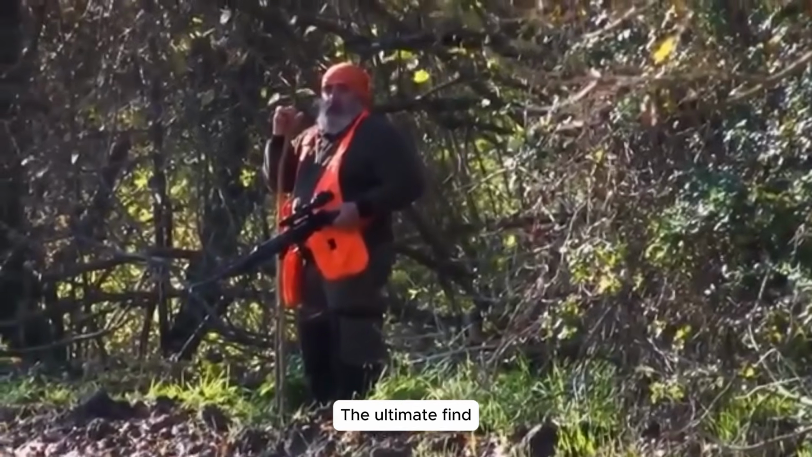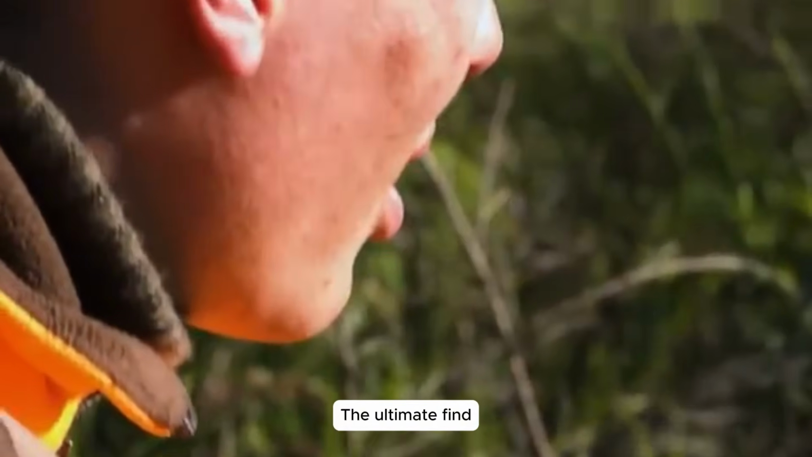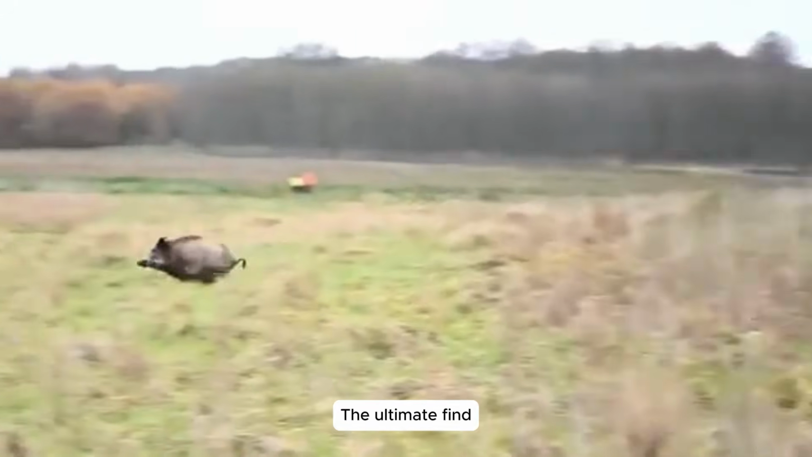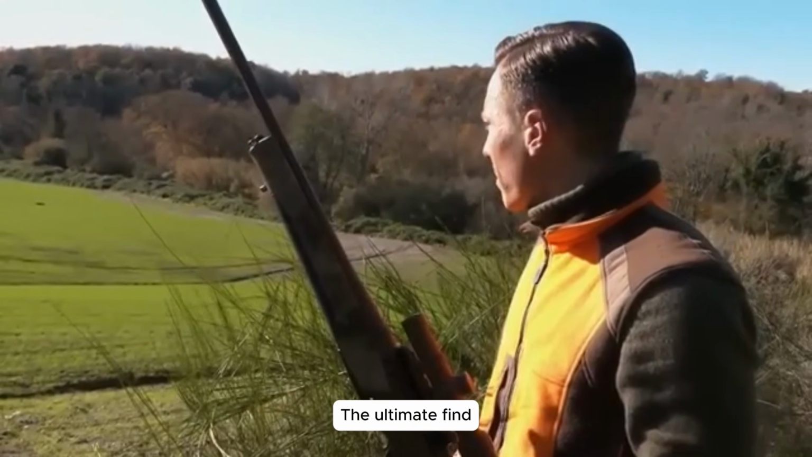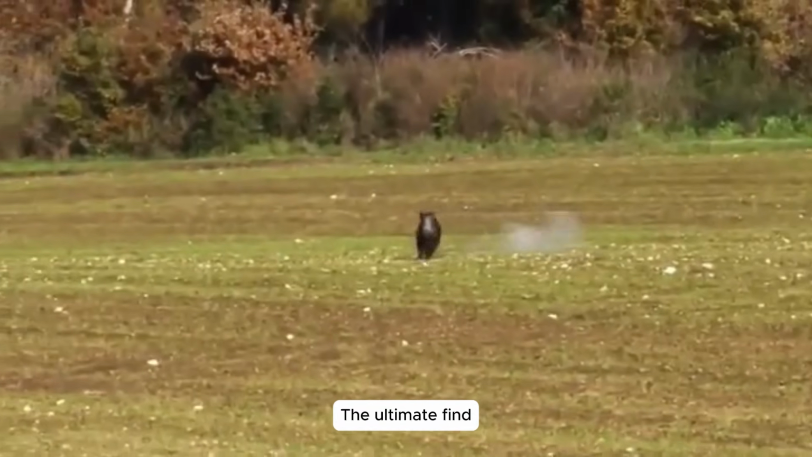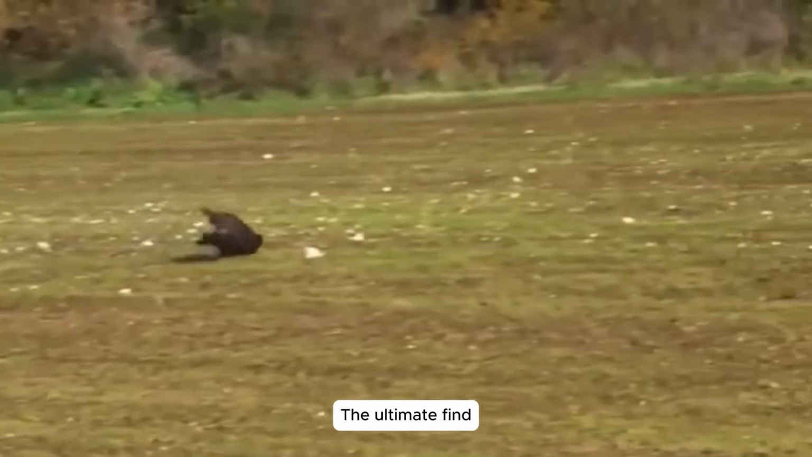Tracking and engaging targets. The sprawling terrain posed a relentless challenge, but we pressed on, scouring open fields on our Yamaha Viking, alert for any movement. A shadowy figure emerged, and with quick adjustments to scope and range, our shots struck with deadly accuracy, felling the boar instantly. We swept the area relentlessly, gunfire erupting from all directions, securing control before the boars could regroup.